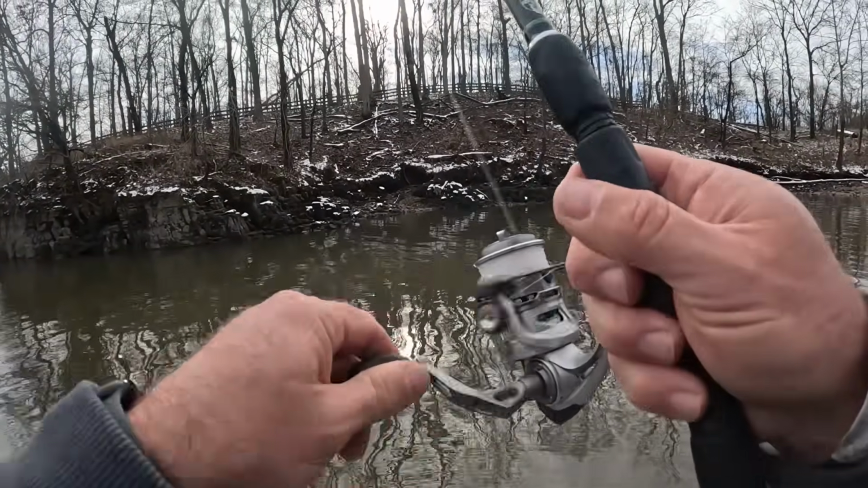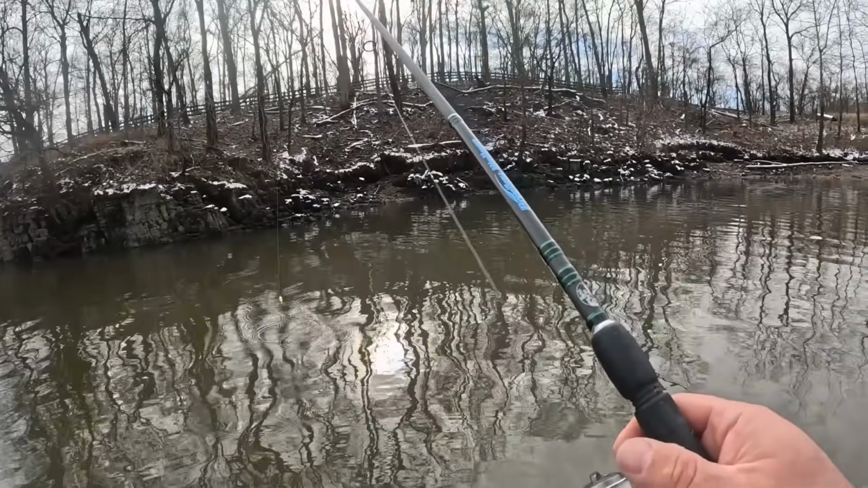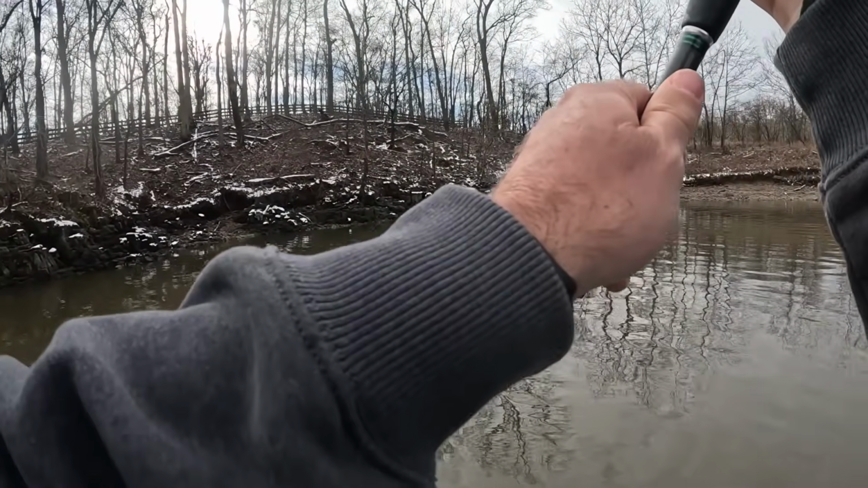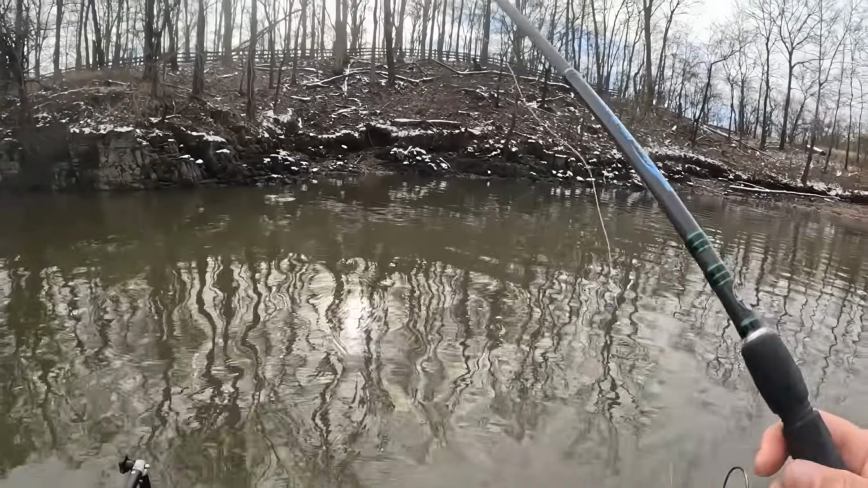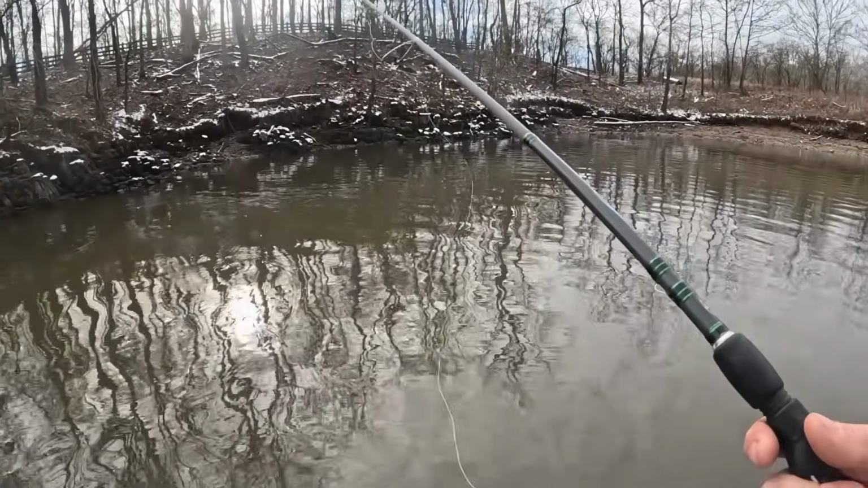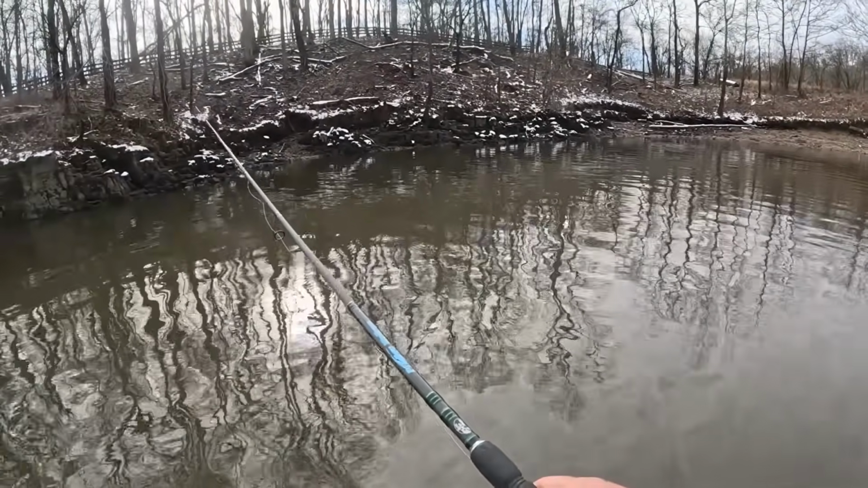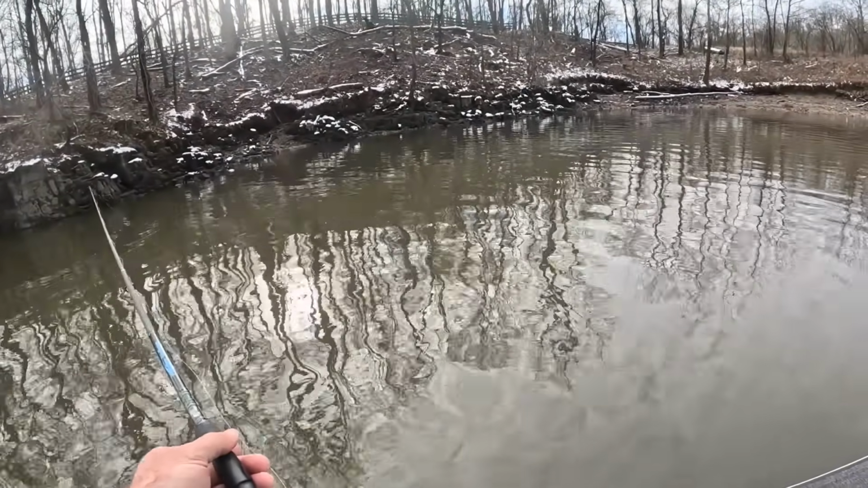There. Oh, I felt like a good fish. How come they always feel so good when you lose them? They always feel good when you lose them. You ever notice that? I just put new line on my pole and it's doing that loop-de-loop thing.